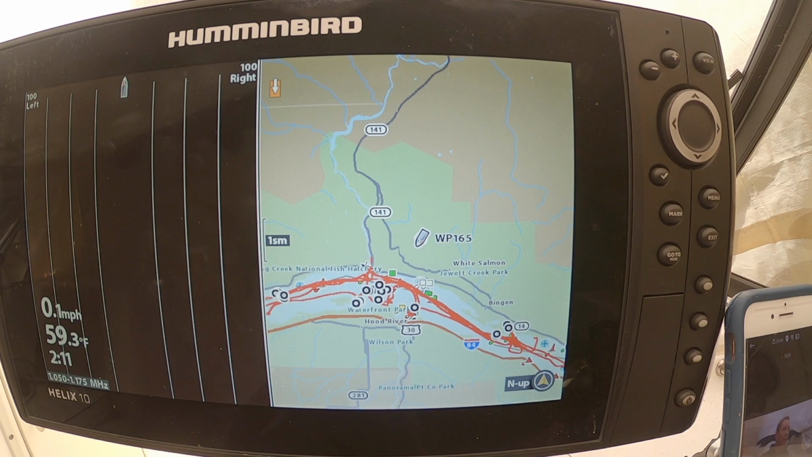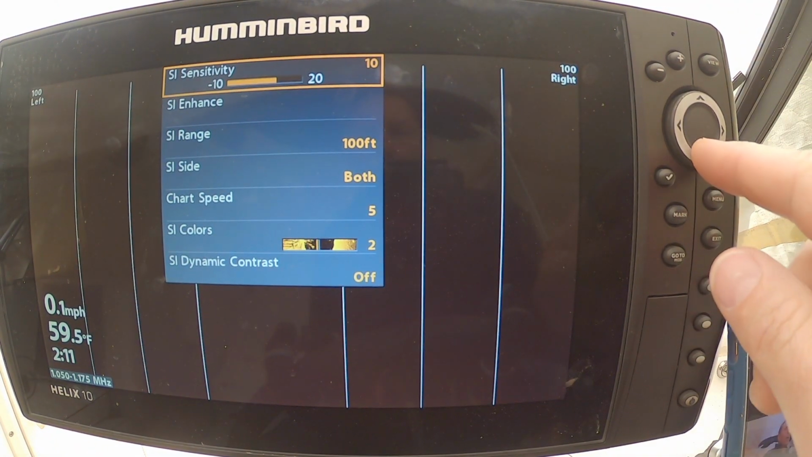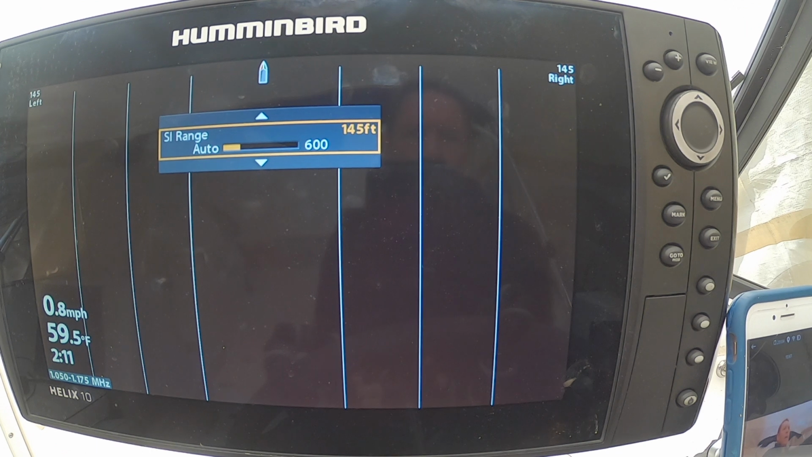So basically, here's my side imager, I'm going to go to menu, go down to range, and just increase your range until your image comes back, okay? So you're just putting out more energy. For some reason you had it set too narrowly, and you were in 50 feet of water getting a good return, and all of a sudden the bottom dropped away to 100 feet of water. Sometimes you don't even notice that, because when contour mode is turned off, you're not always really aware of the depth. Okay, so I'm going to now turn my unit off.